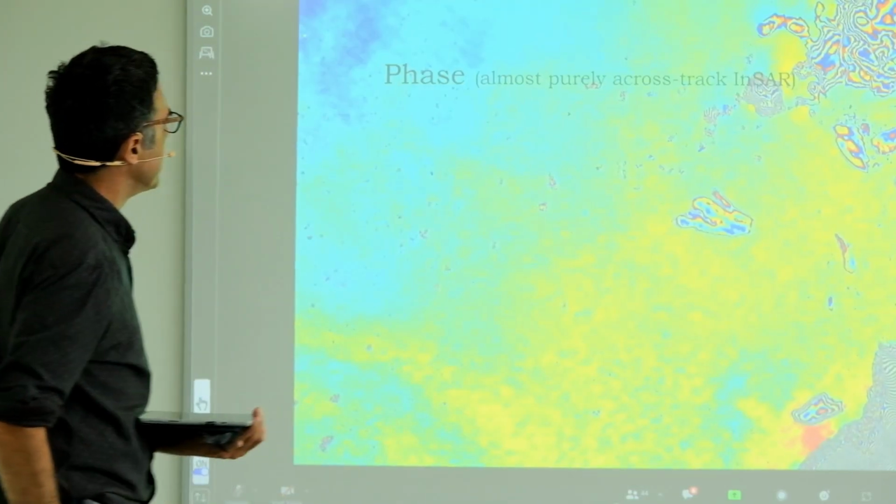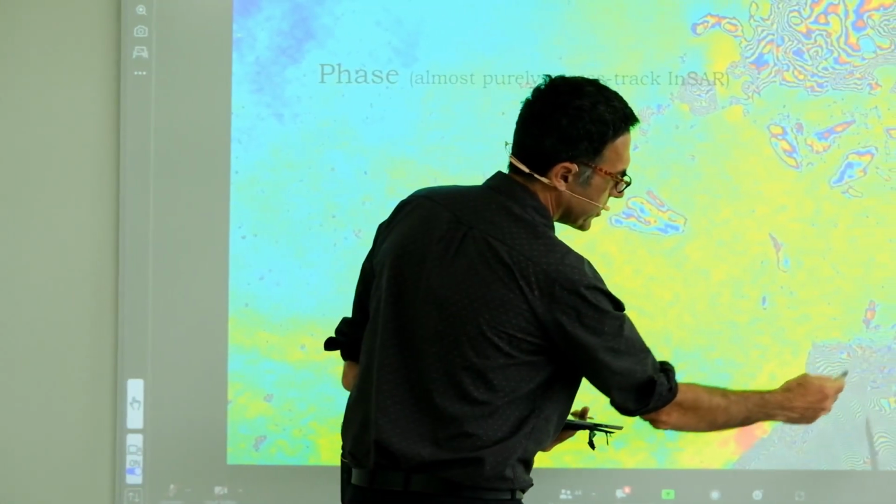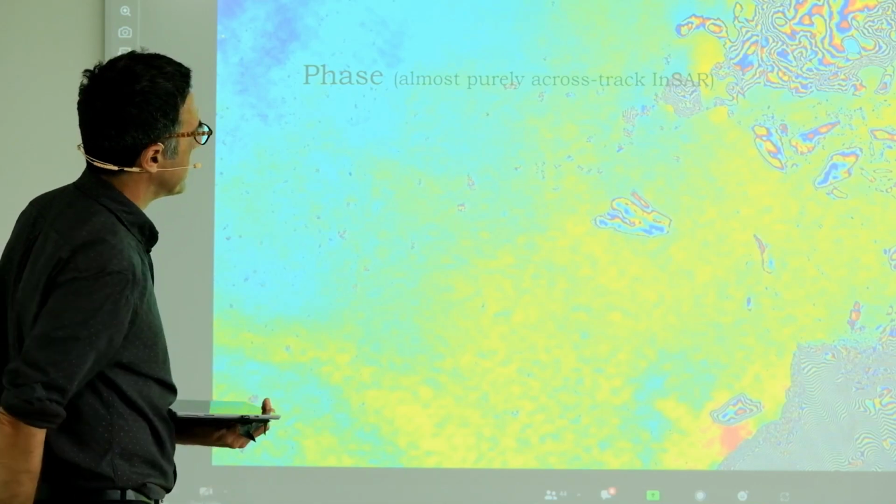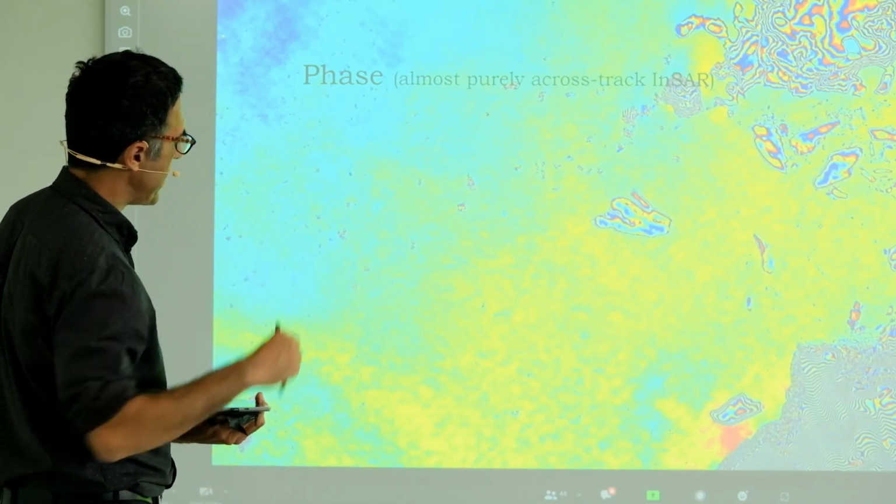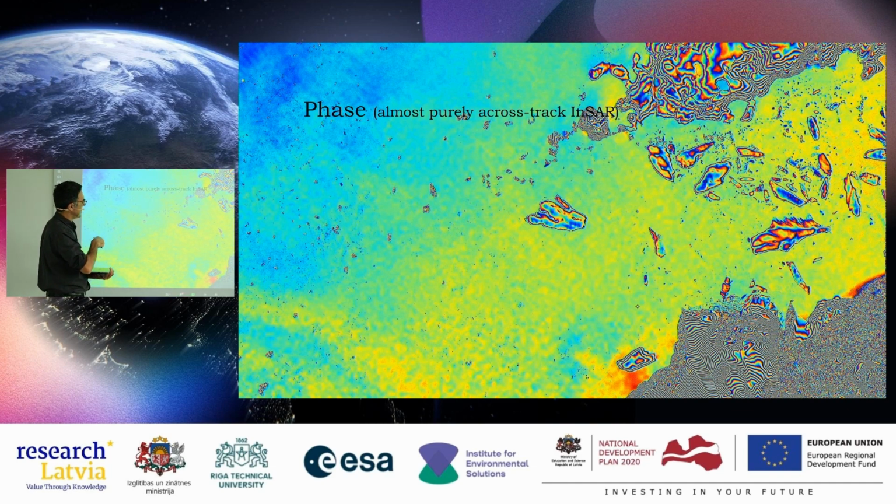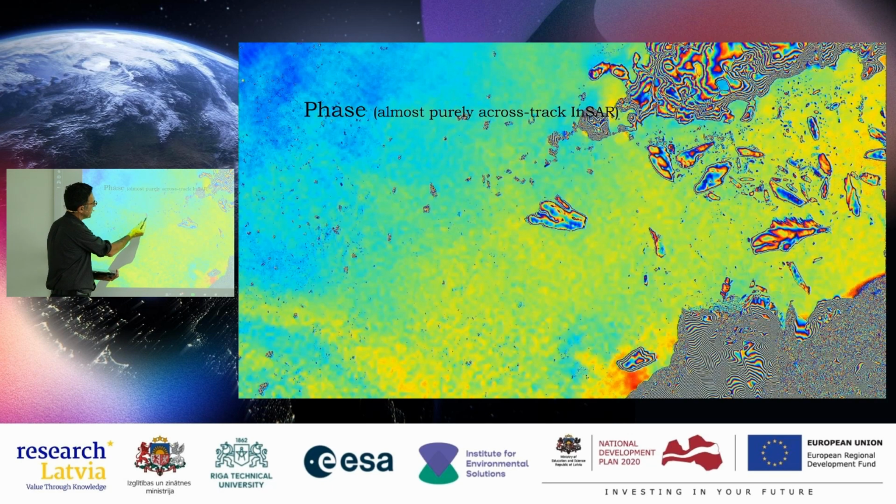If we look at the phase here, we see a beautiful phase with fringes here due to topography. And this is the ice, it's quite flat. There are some fringes due to motion of the ice. But where the coherence is very high, there I have a good phase. So if you look at this little dot over here, where it was black, it's now very noisy. So the quality there is lower.